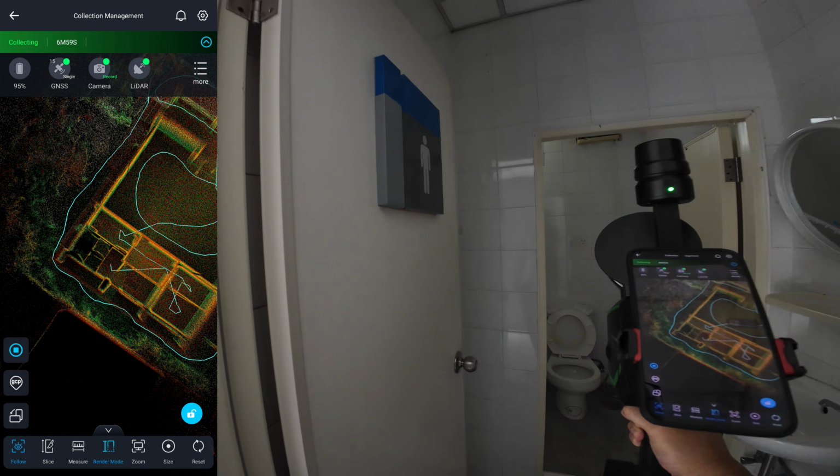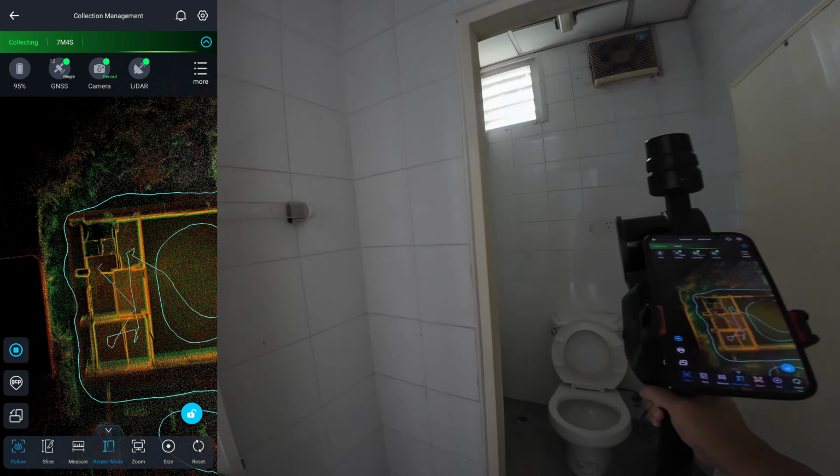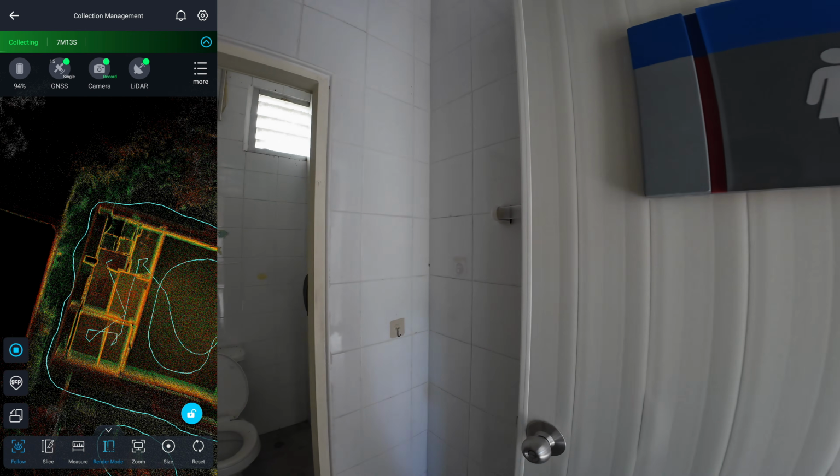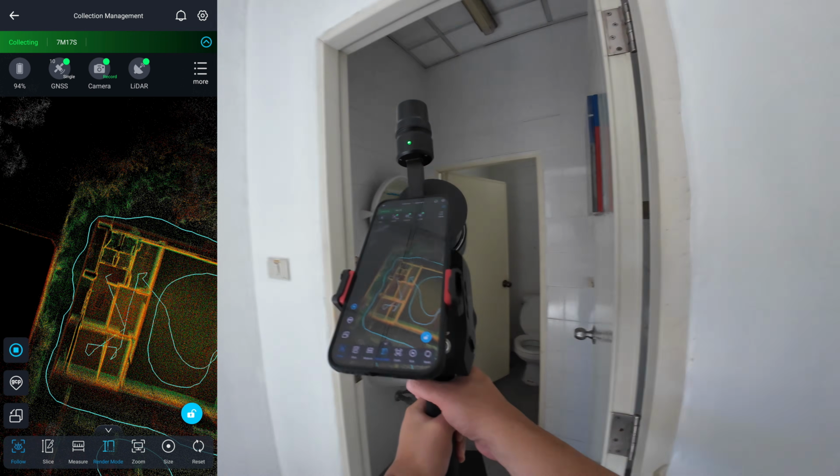This bathroom is very small, so instead of walking in, I just stick my hand in with the scanner. That's enough to capture all the data. Now I'm looping back outdoors.